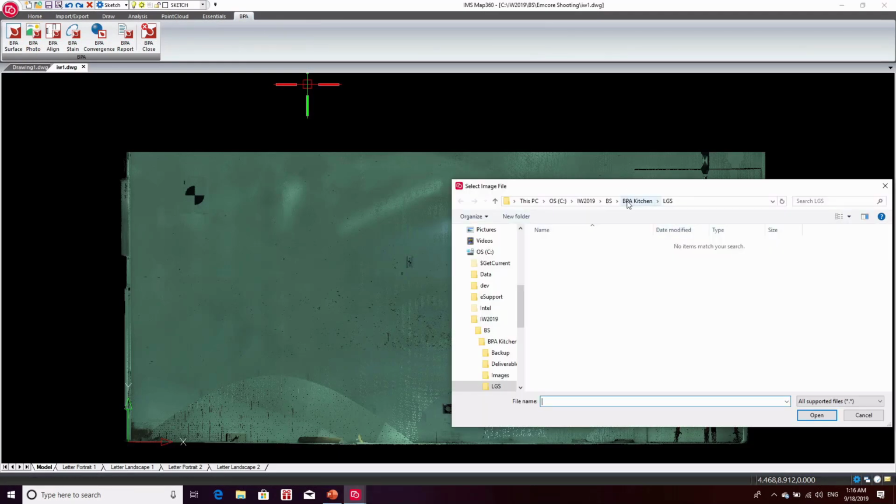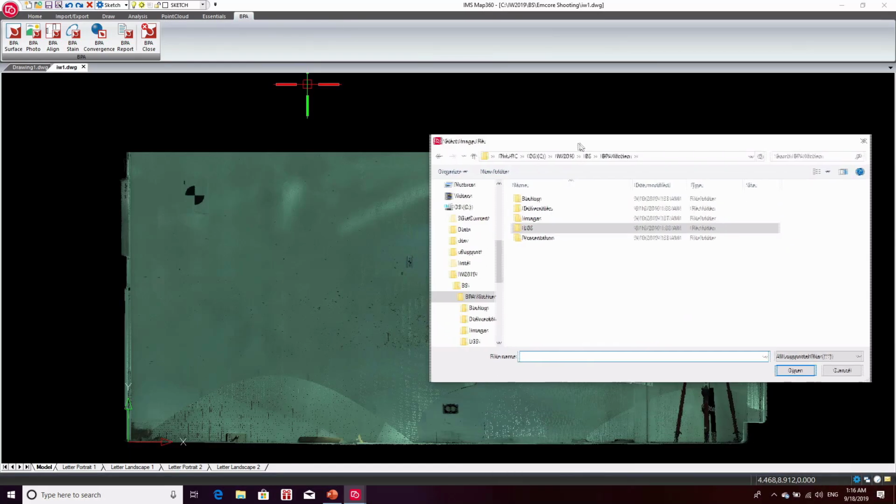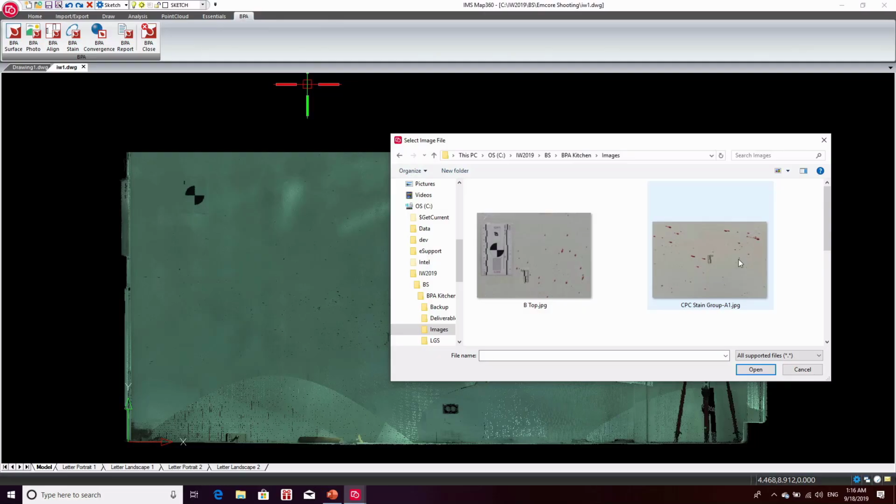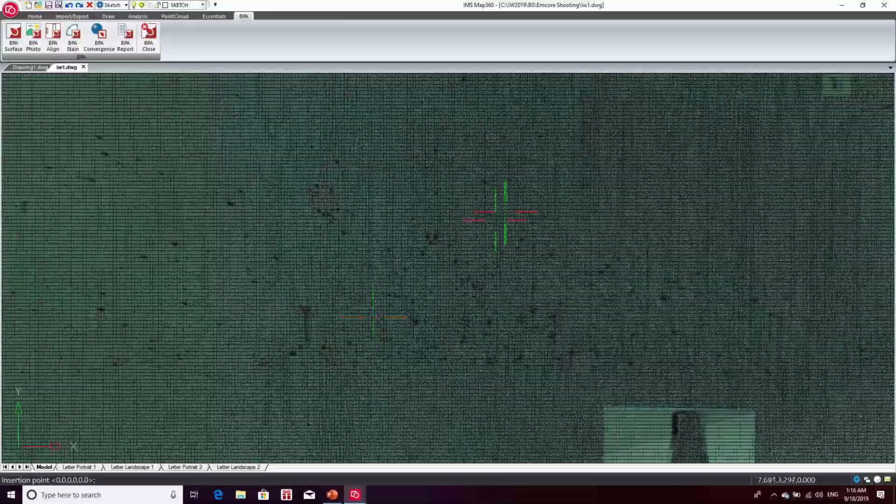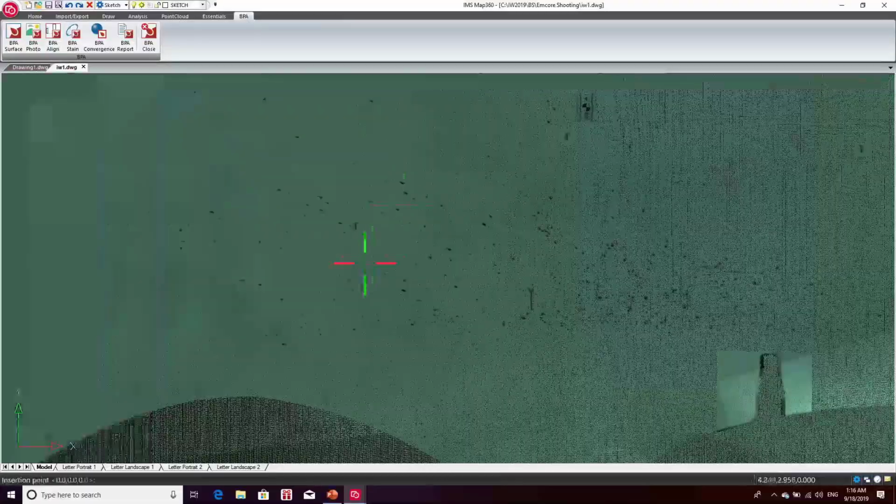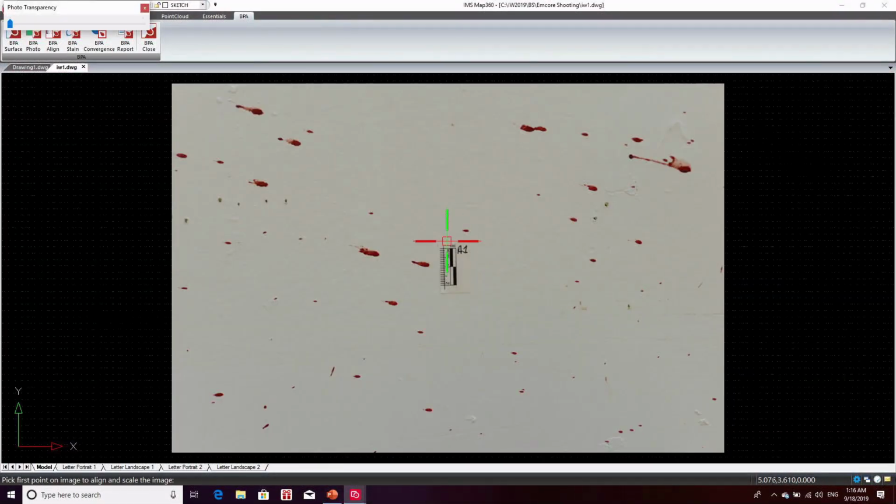So what we do is our users, the police officers, they will take photos at the scene. So along with the scan itself, they also have photographs that are close-up of the blood stain patterns. And I'm just going to find one here. I'm going to overlay this into the point cloud itself. So what I'm going to do, I'm just going to place it nearby where it's going to go. And now I'm going to do an alignment.